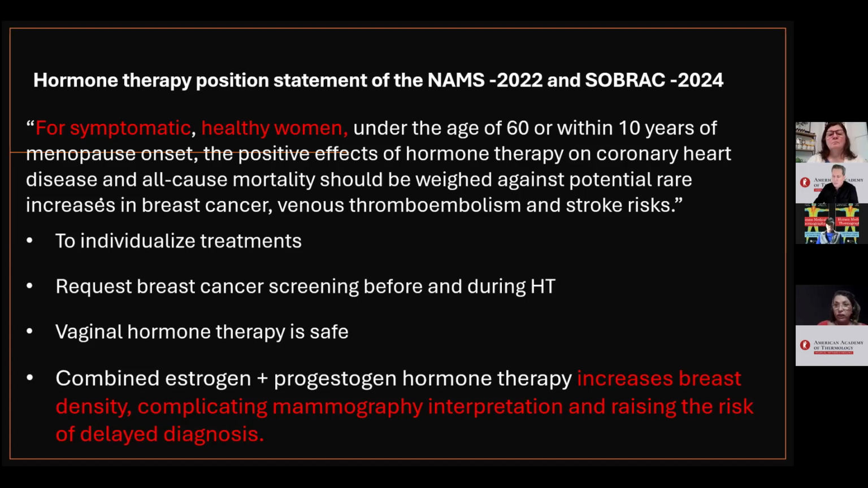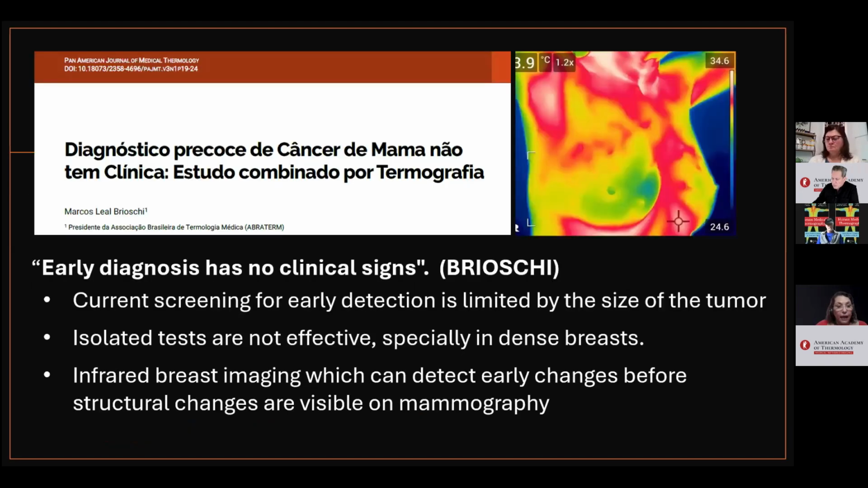Vaginal HT is safe, and combined hormone therapy, estrogen plus progesterone, increases breast density, makes mammography more difficult to interpret, and increases the risk of later diagnosis. And we know how important early diagnosis is.